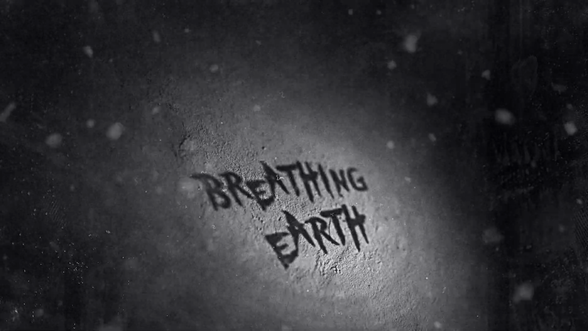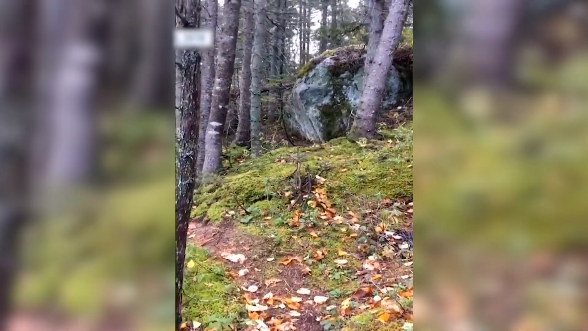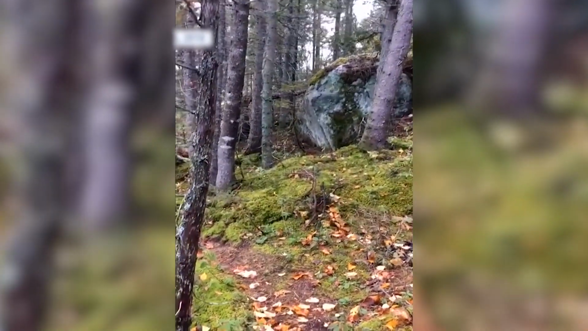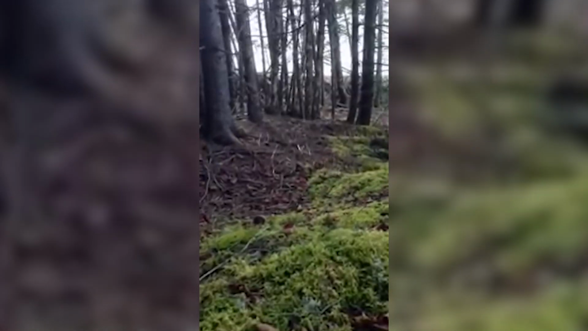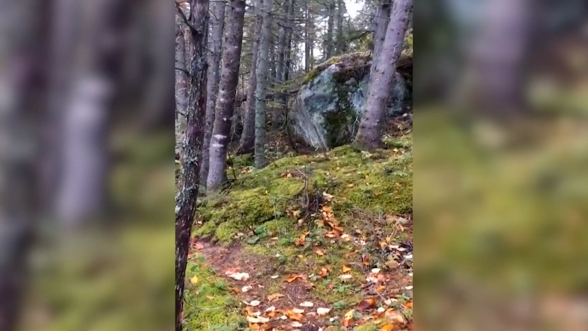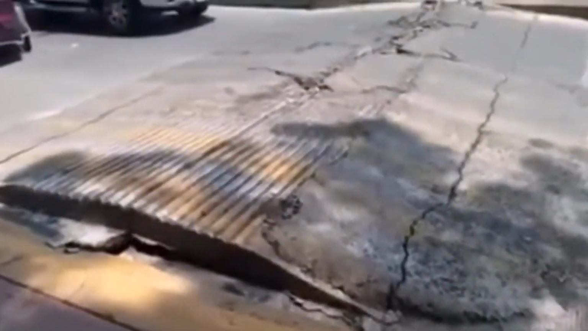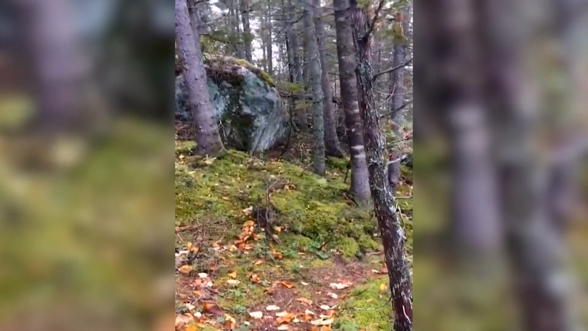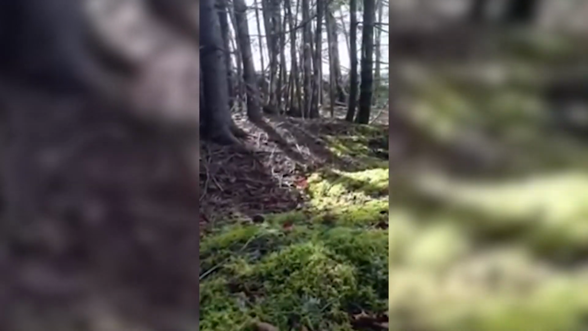Breathing earth. In an unexpected event captured on a trail camera, the earth itself seemed to exhibit a peculiar behavior, as if it were wearily bobbing up and down, as if needing a momentary pause from its perpetual rotation and orbit around the sun. This fascinating phenomenon, aptly termed breathing Earth, unfolds when the ground becomes somewhat unsettled, coupled with stronger than usual winds that induce a rhythmic upward and downward movement, akin to the planet catching its breath.